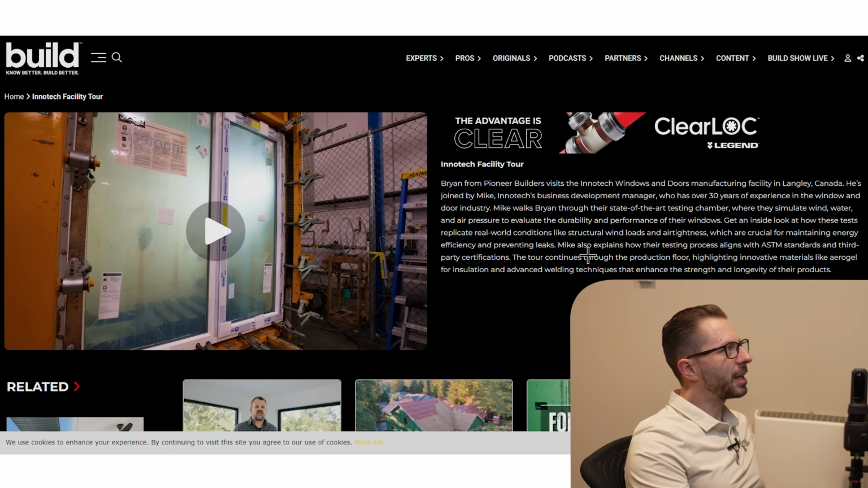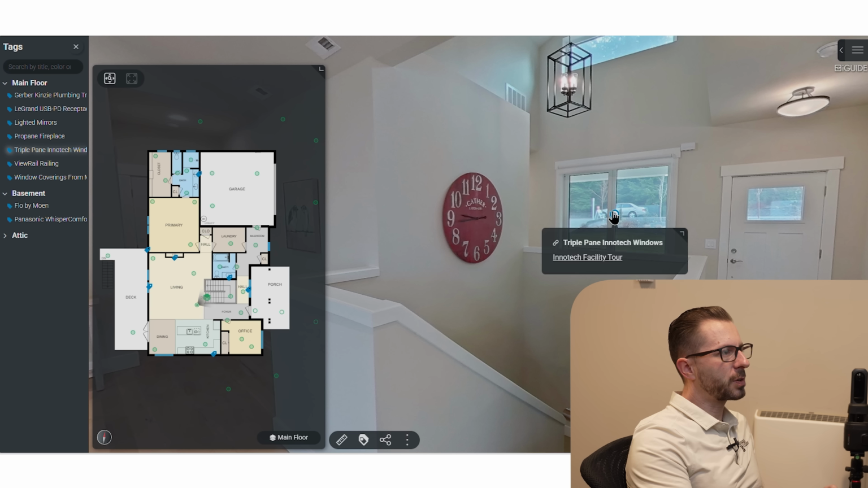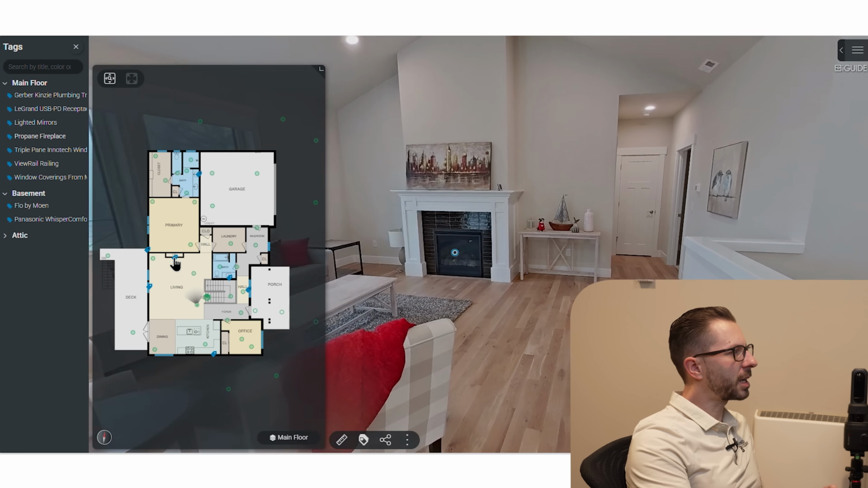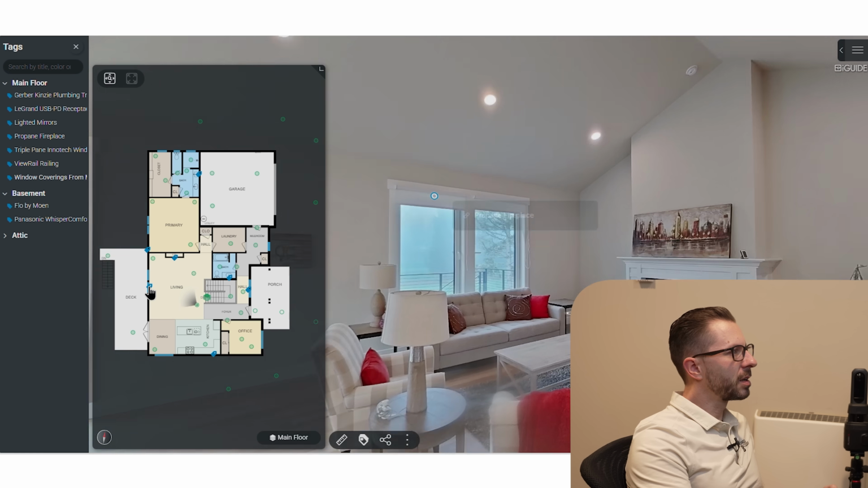By clicking on that, I actually have it set up so somebody could come through and click on these different tags, and there are different things that you can put in here. Let's take a look at some of the other tags. Now I'm going to go ahead and click on the floor plan. I've got a propane fireplace here.